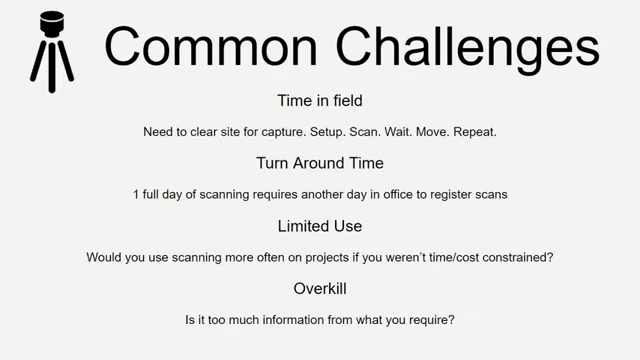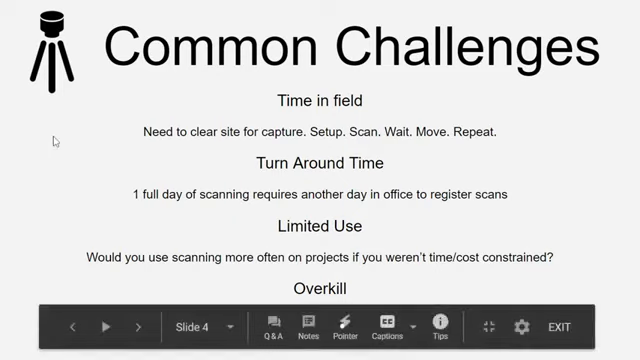From the tripod perspective, there are some different challenges. With a tripod scanner, you can capture a lot of points, so you do avoid things like human error or lack of context, because 3D scanners give that to you. A similar challenge is still the time in the field.